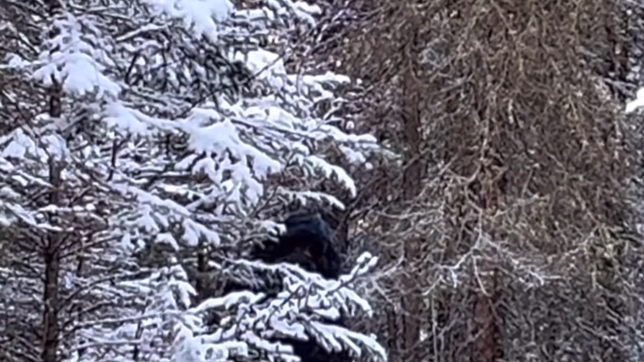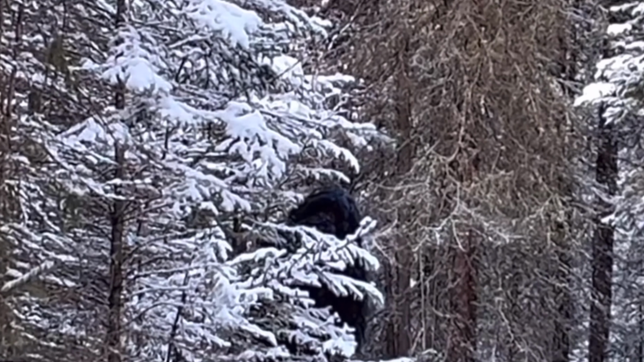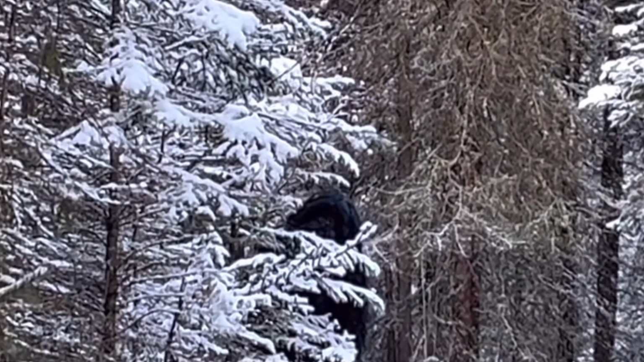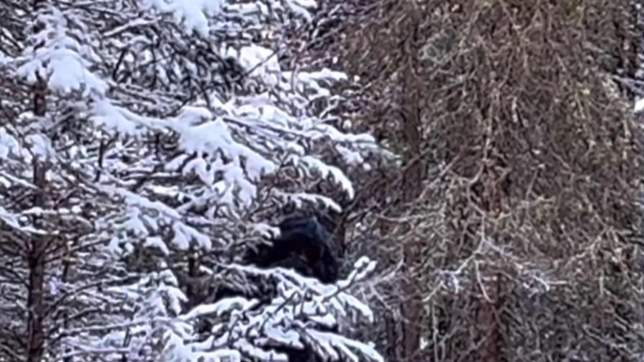Online critics suggest it's merely a hoax, someone in a well-done costume who set up their camera and made up this story. However, the uploader and landowner states that this is not the case at all, that he really captured this being on his trail camera and he doesn't know what it is.